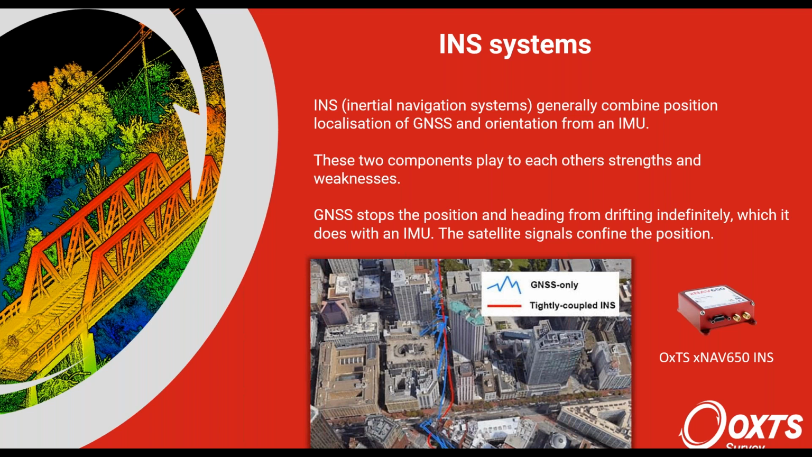Likewise, GNSS, especially in urban environments, can move around quite significantly, as you can see on here. You've got signals bouncing off windows, essentially adding path length to the signals. And when it gets to the antenna, the INS is going to read the signal as coming from a satellite which is some meters further away.